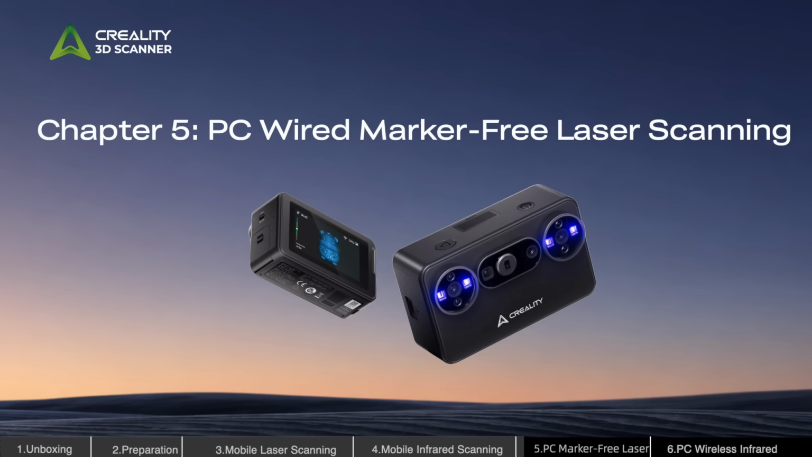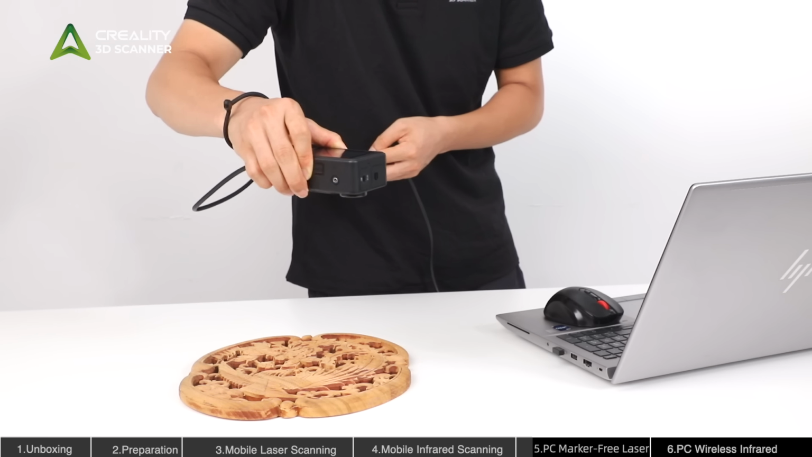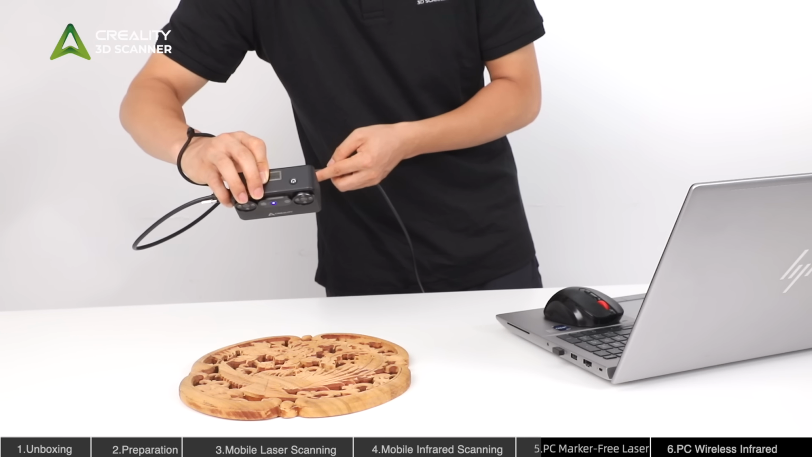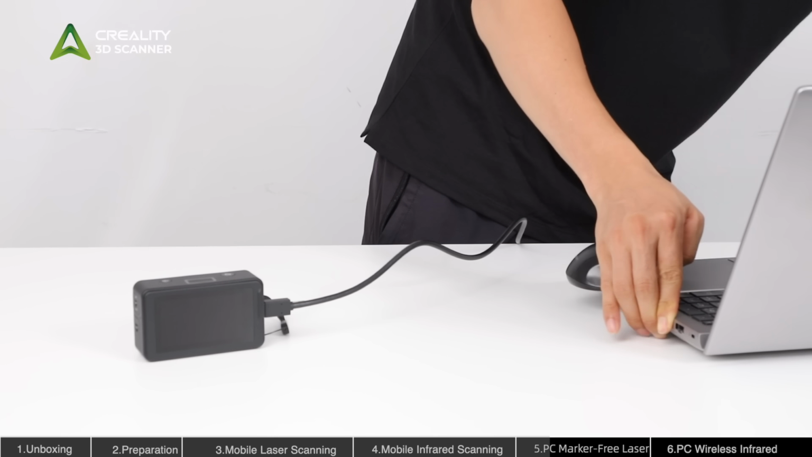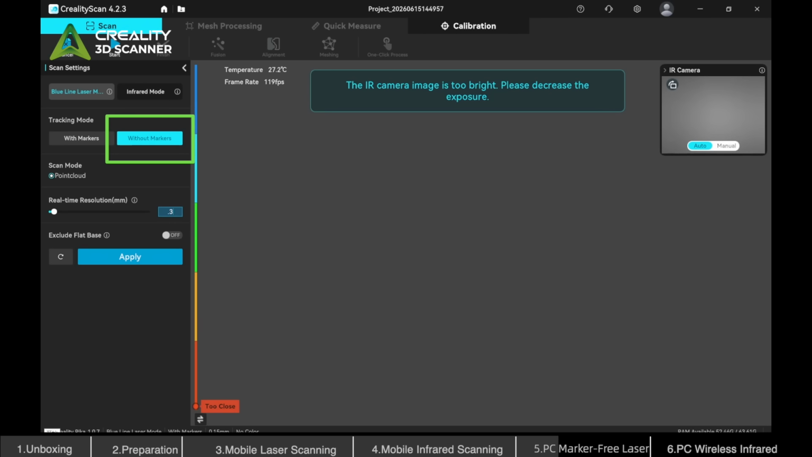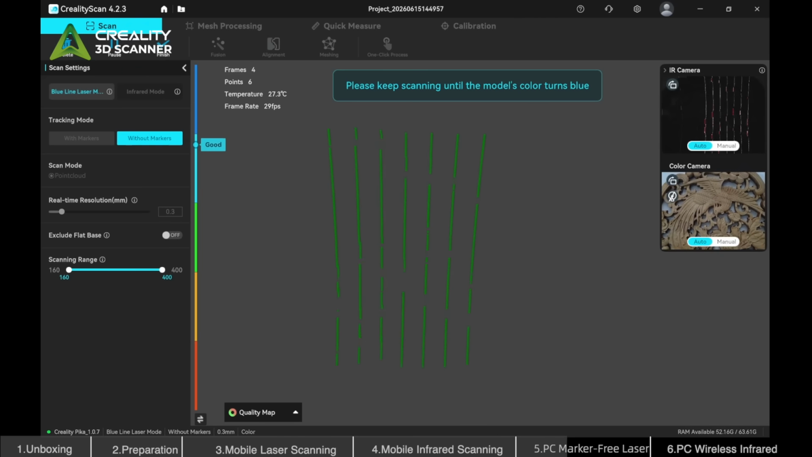Next, we will demonstrate marker-free laser scanning. This mode is suitable for high-accuracy scanning of objects that cannot be applied with markers. Connect the computer to Pika using a data cable, launch the scanning software, and enter the scanning workflow. Select Blue Laser Mode without markers, then create a new scanning project.